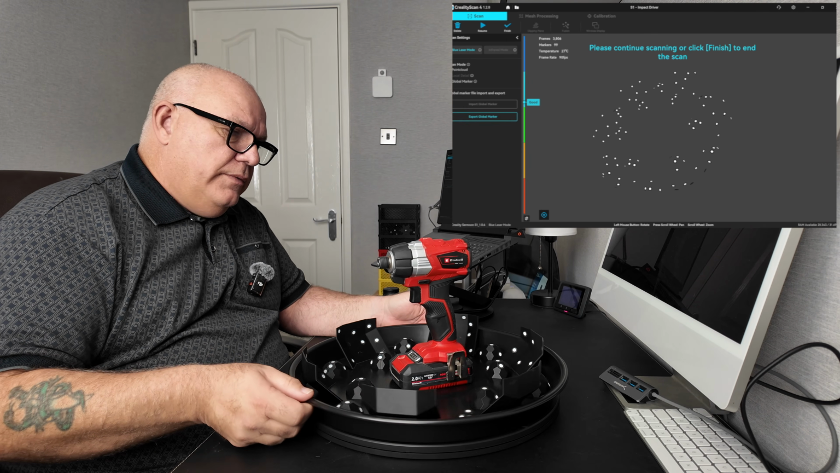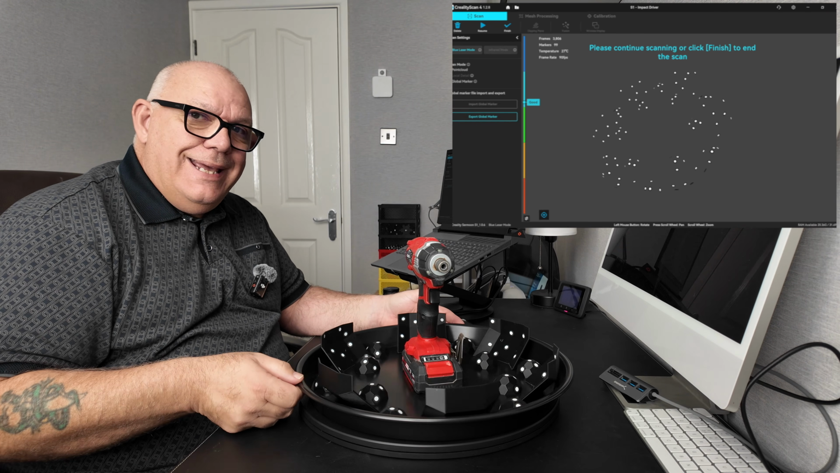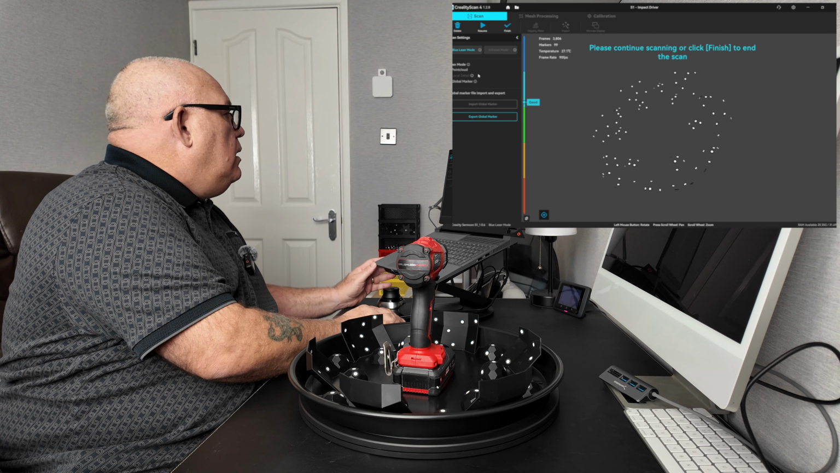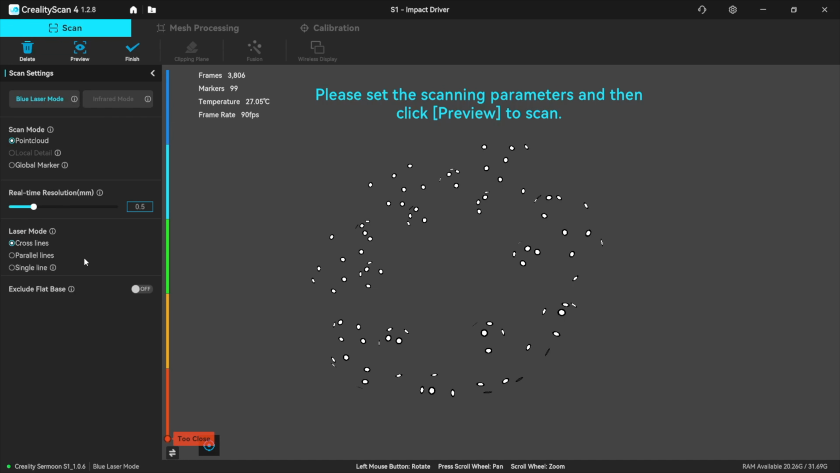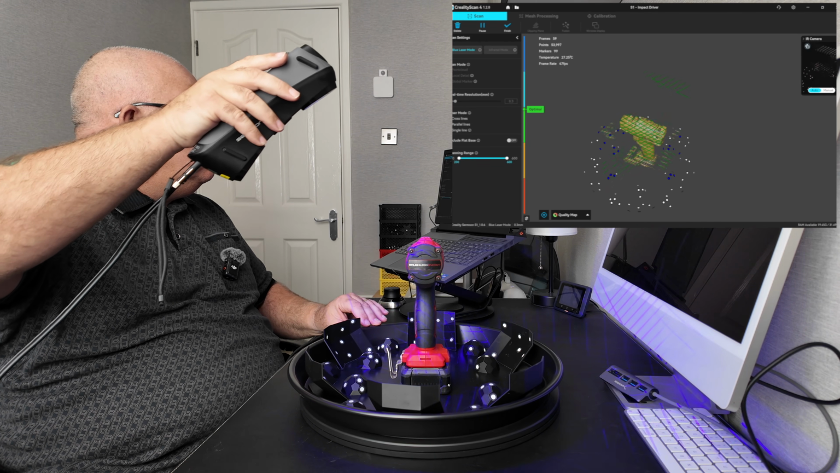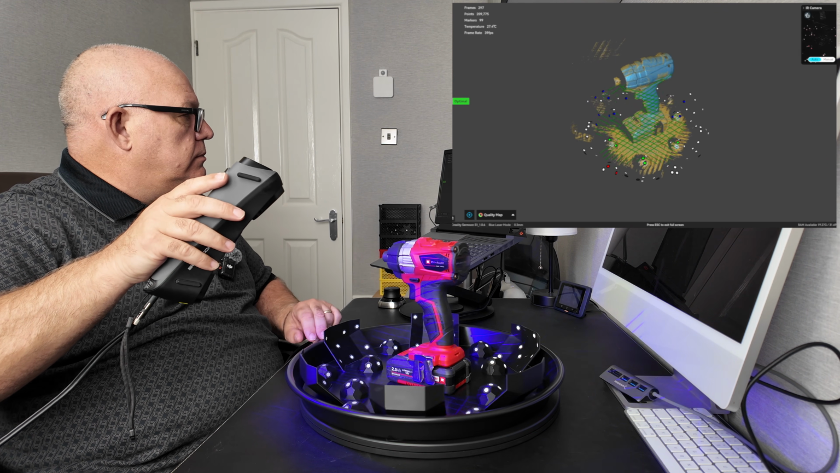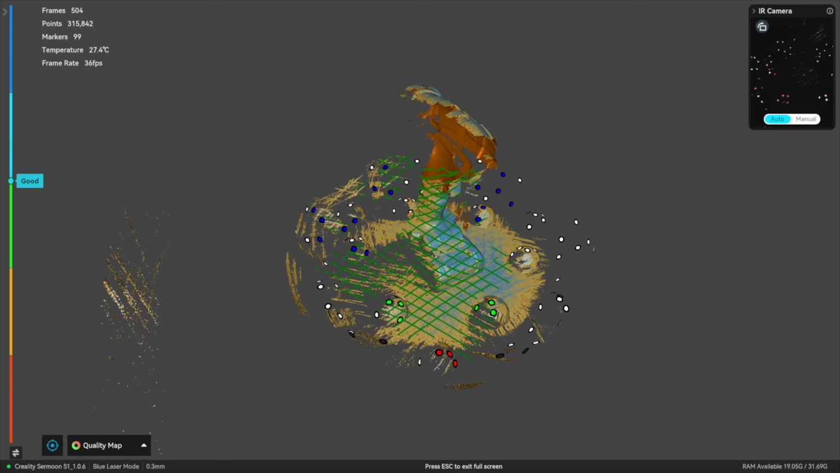So as you can see, the impact driver is now in place and the domes are a little bit further away than they had to be in the end on the Metro X. So let's see how we are. We get to point cloud. We'll set this to cross lines. We'll have it at a resolution of say 0.3 and we'll see how we go with it. And look at that already. Straight in. 37 frames a second. And on this one, blue is good.